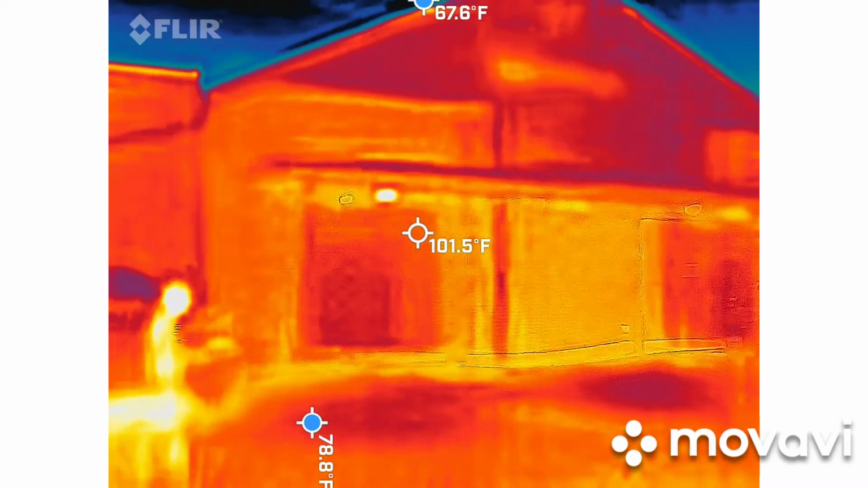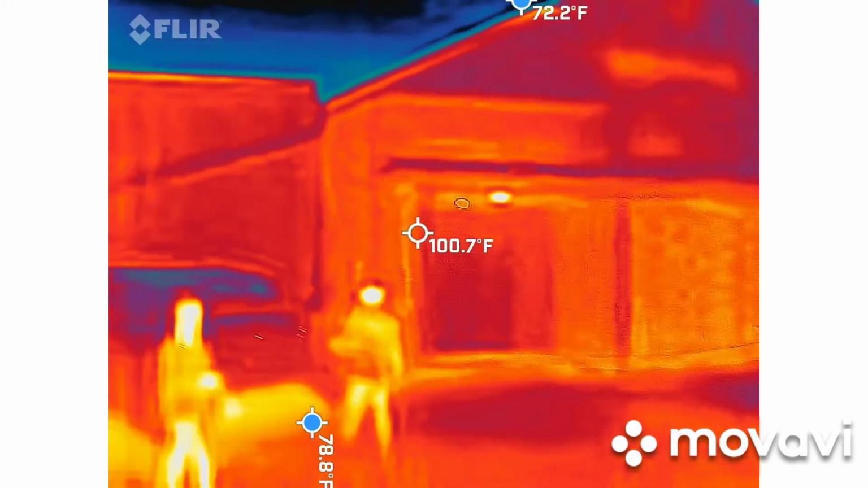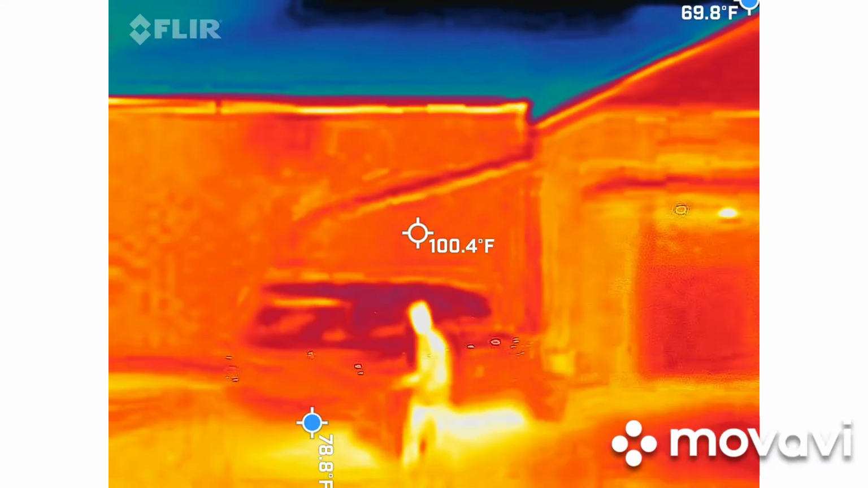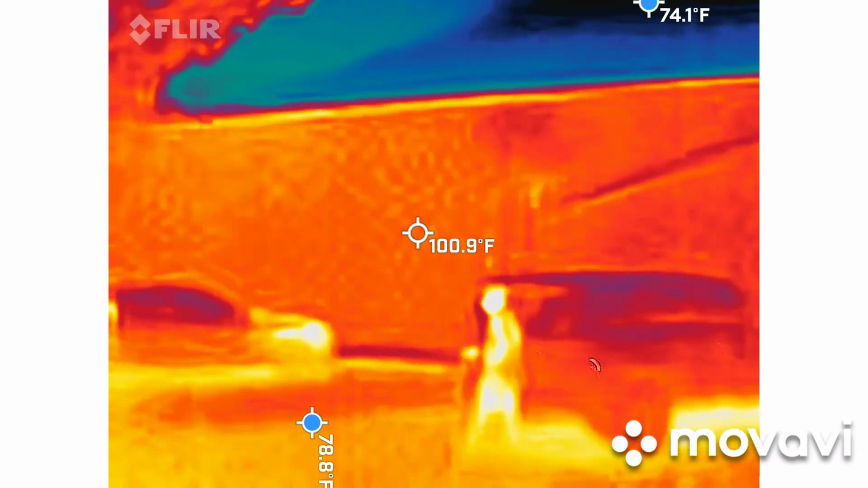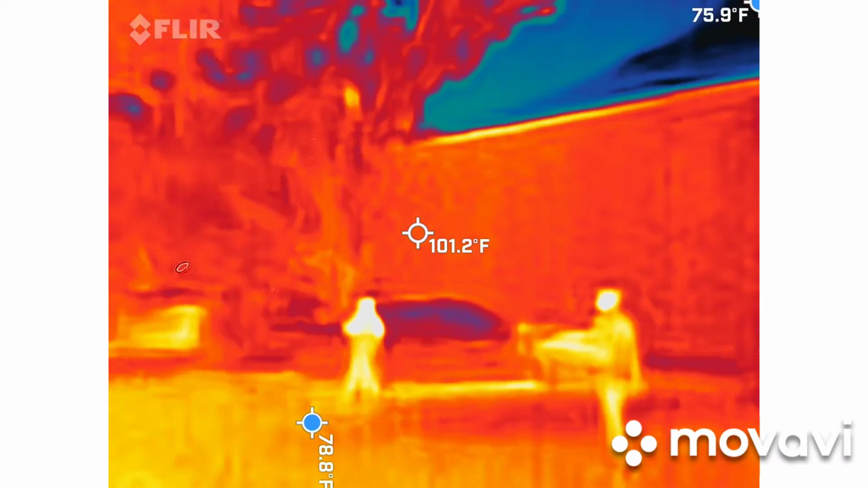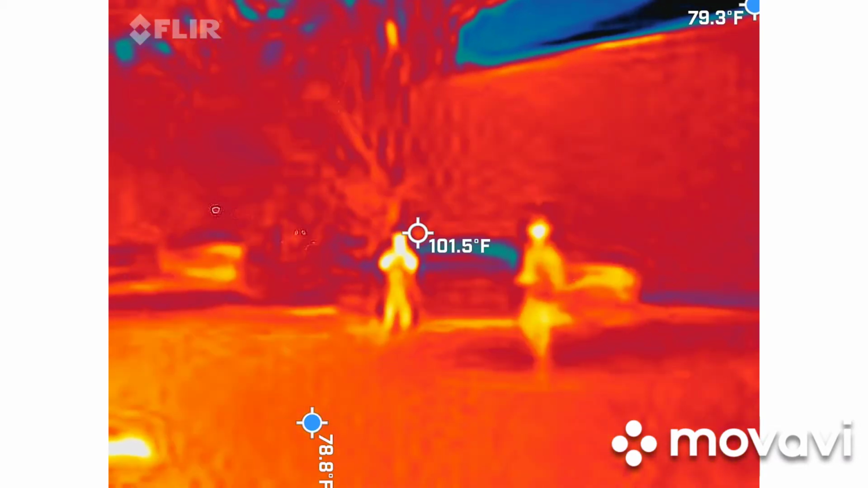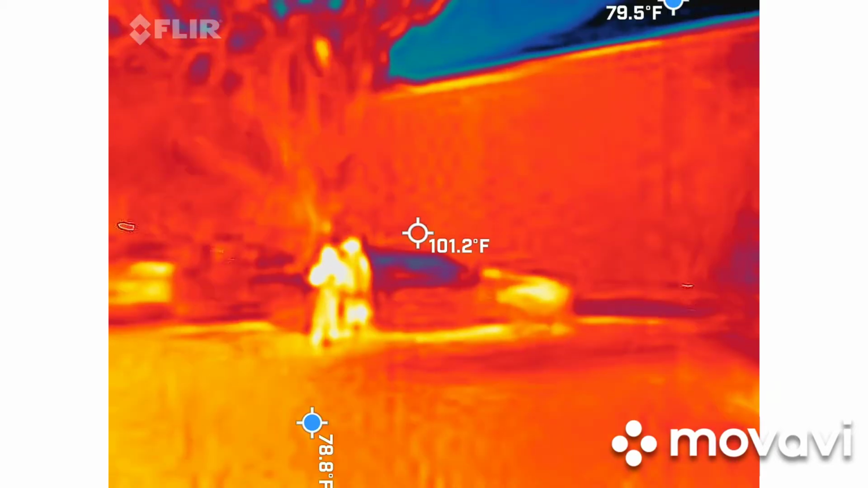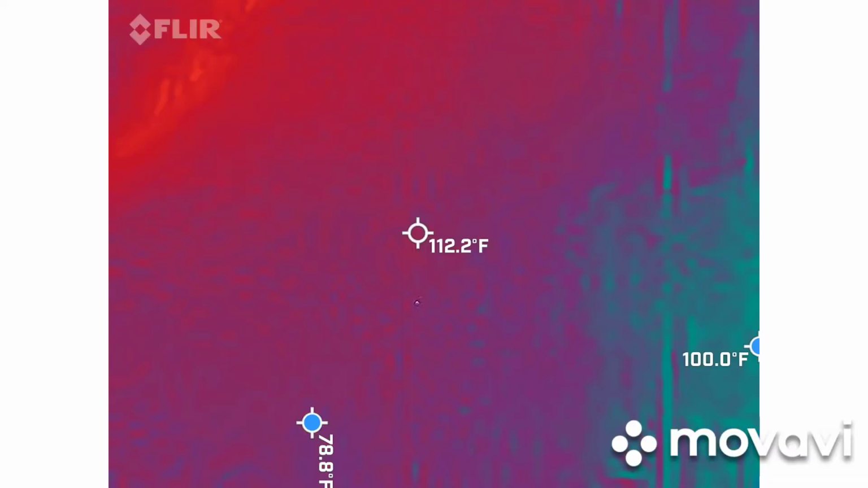Well, do you want me to do it? Do you want to switch? Well, I'll do it for a minute. So this is video mode. The bottom green, the bottom left, that's the back. So which one do I want to have it on?